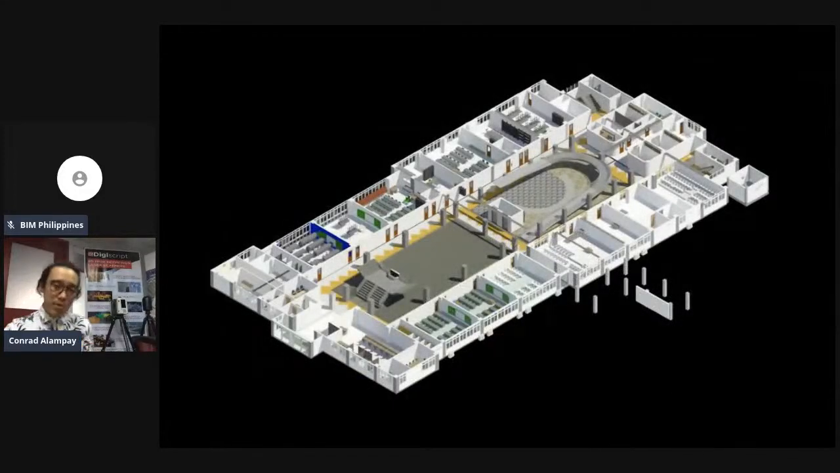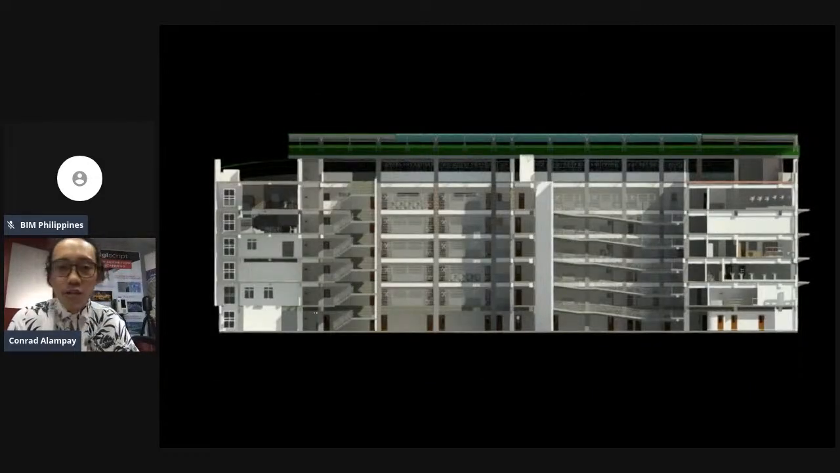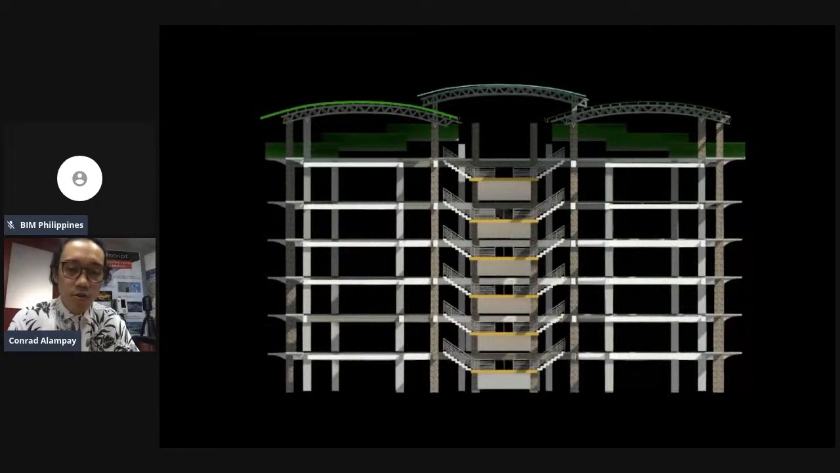Okay, so these are the BIM model of the point cloud data that I showed earlier. Here we can see the classrooms. It looks good because we rendered this for presentation purposes. This is the 3D BIM model, including all the disciplines: the RT, Struct, and MEPF. Rendered classroom. And then of course, our section, the structural section drawings.